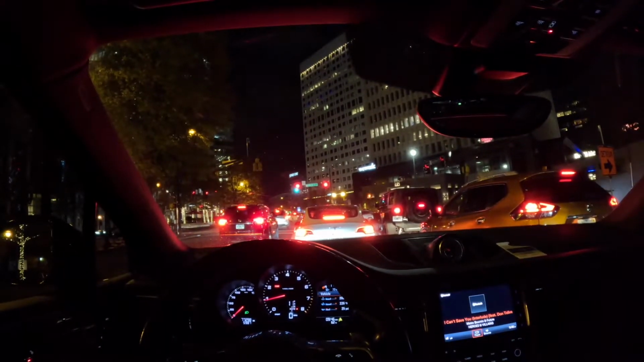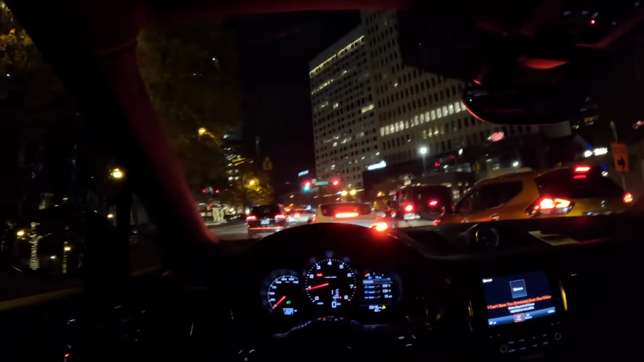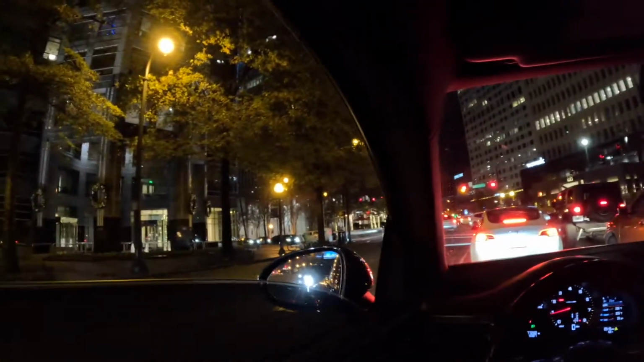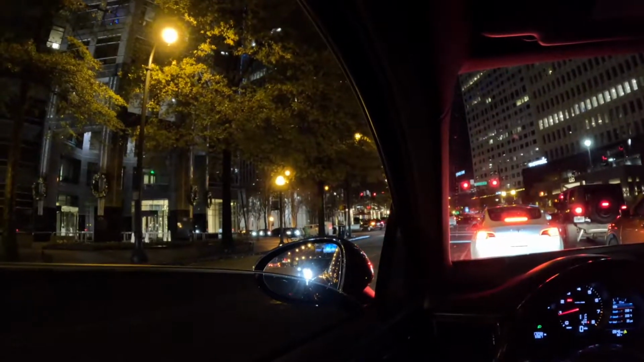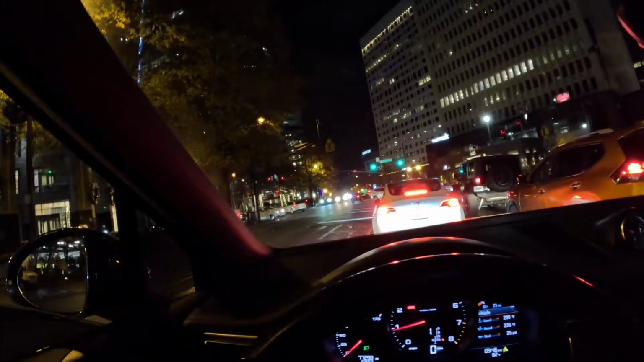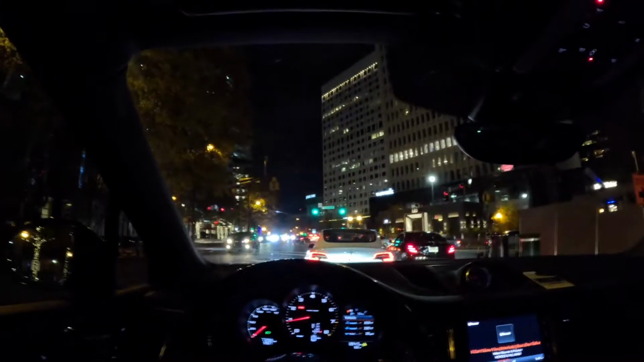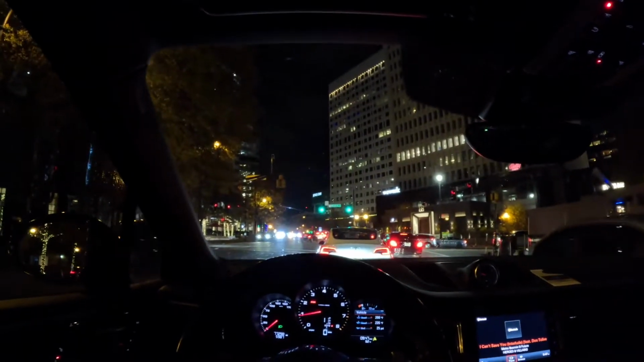Hopefully we run into some crazy cars. What is that? Is that a Bentley? That's a Rolls Royce, I think. Hopefully y'all can see it. I don't know if y'all can see it. He's right there. Oh, he coming. Look at this. Would y'all drive that? Would y'all watch a POV in that?